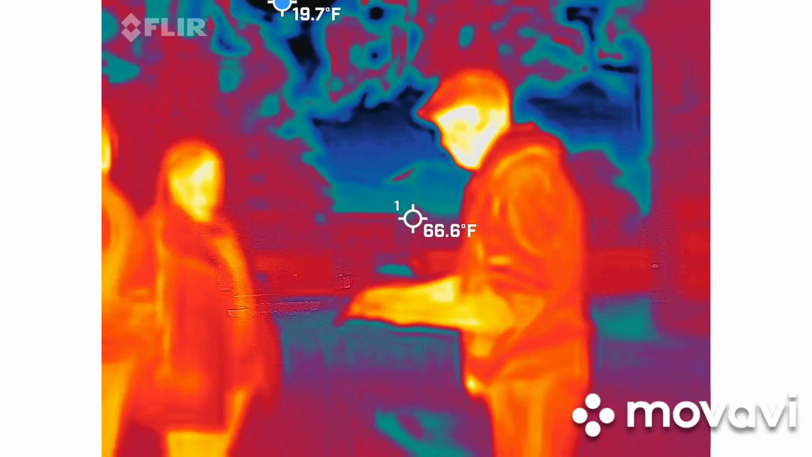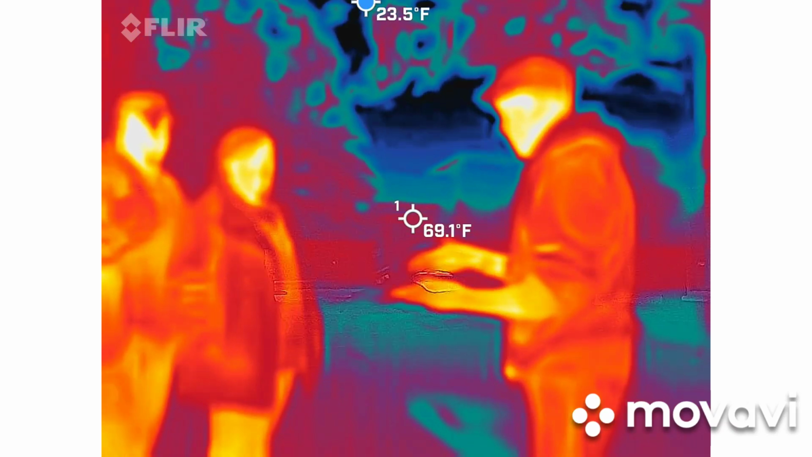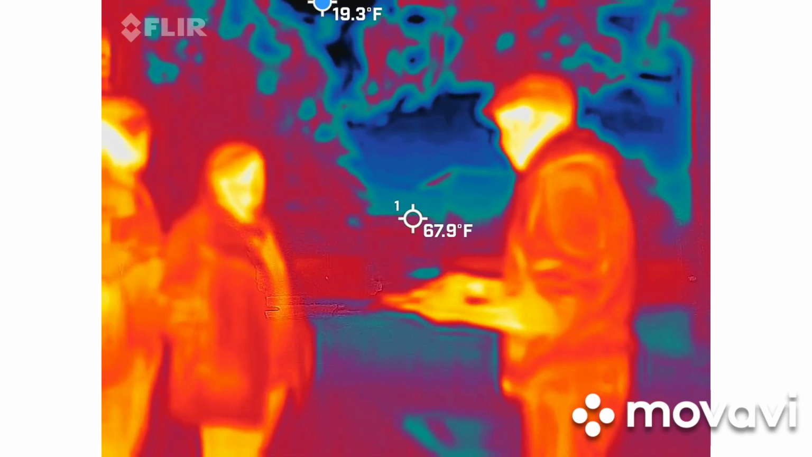My last group had over 100 terms, which is quite a lot. I usually expect about 75 to 85 in a 90 minute to a 2 hour tour. So they actually had a lot going on that night. It was also a full moon, so that tells you anything.